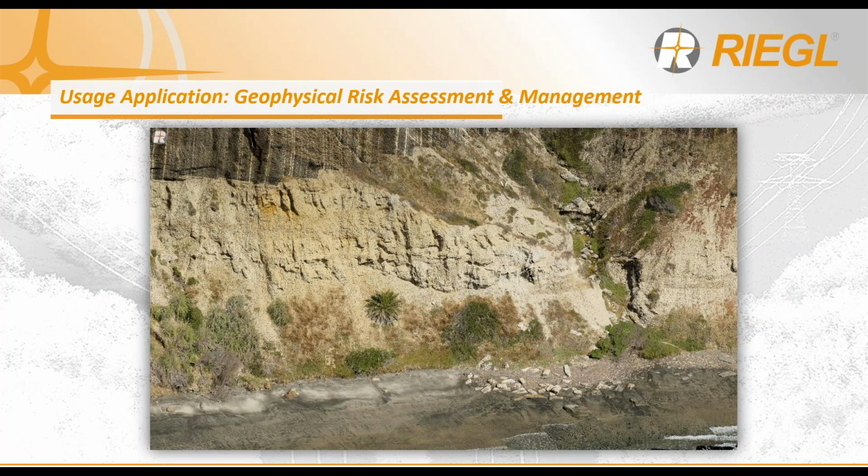And last but certainly not least, geophysical risk assessment and management. While the RIEGL USA headquarters is in Florida, and it's pretty flat here, minimal risk of landslides, you can take into consideration measuring slopes of landfills, measuring quarries, and geophysical risk assessment. In these environments, you still need that wide field of view, the ability to fly alongside the rock face and capture the information that you need.